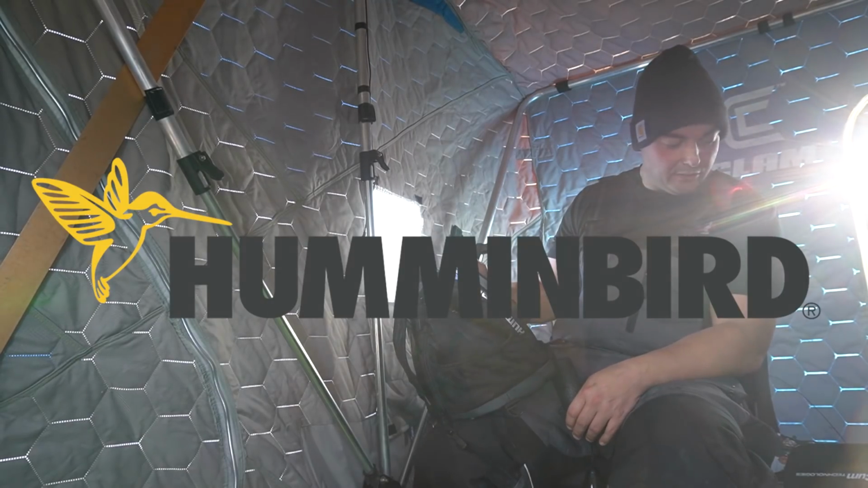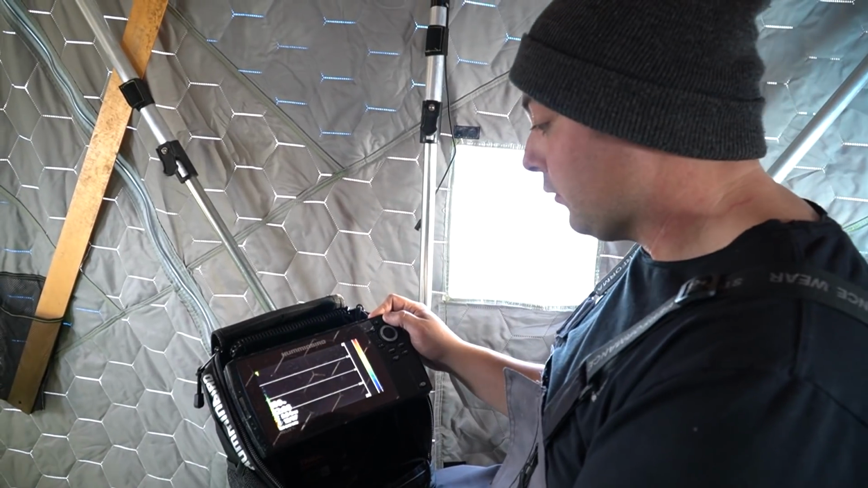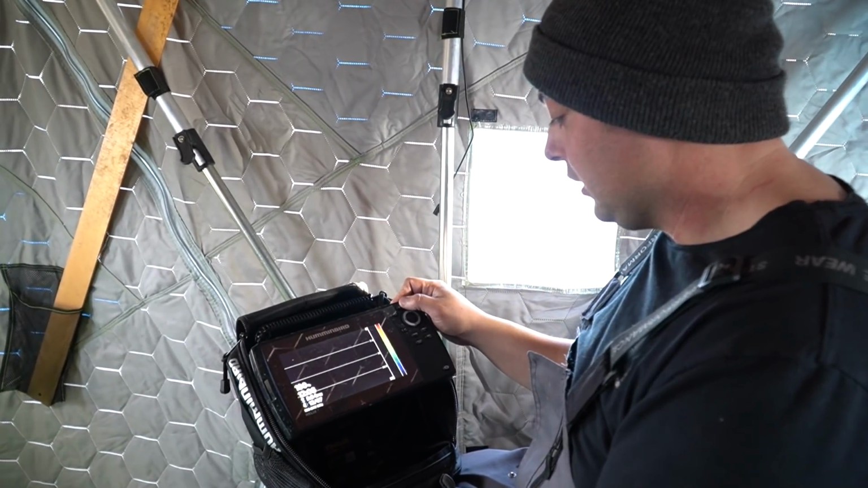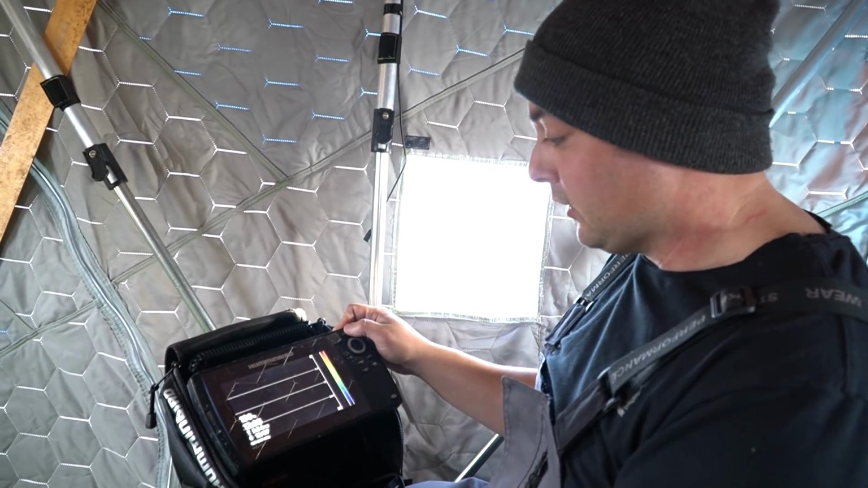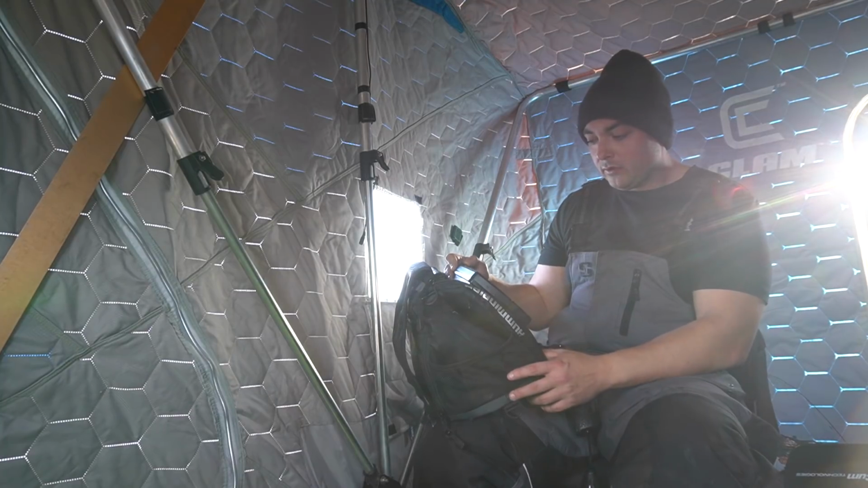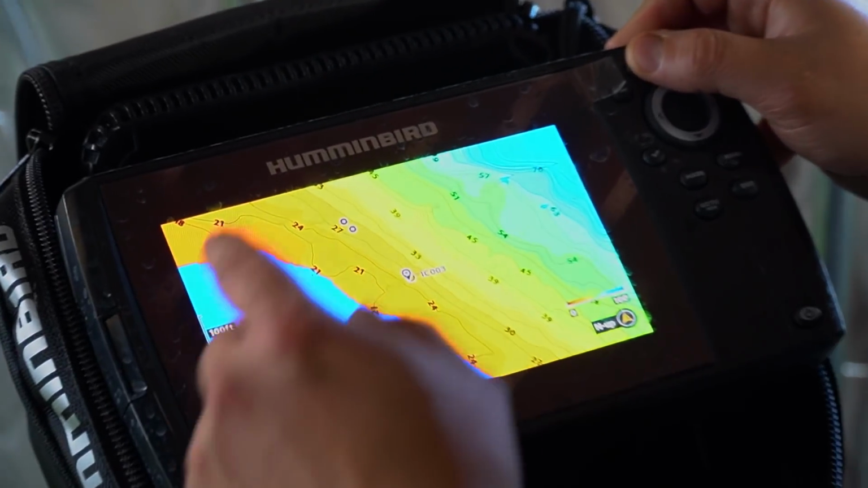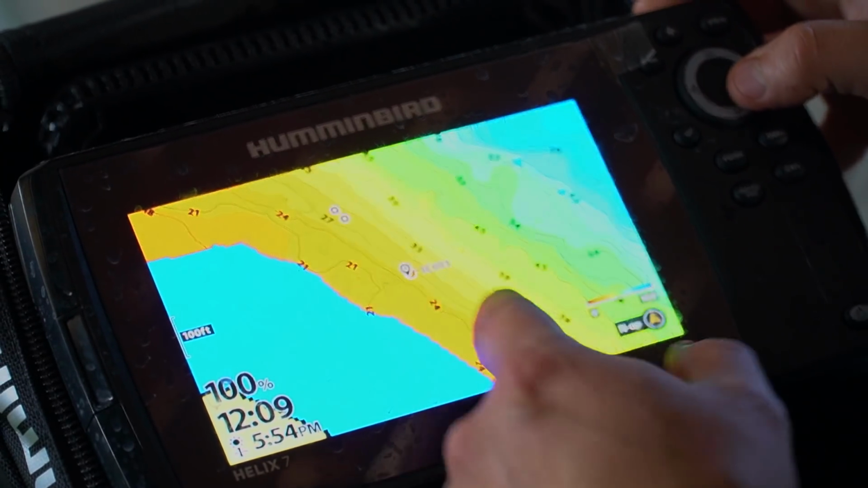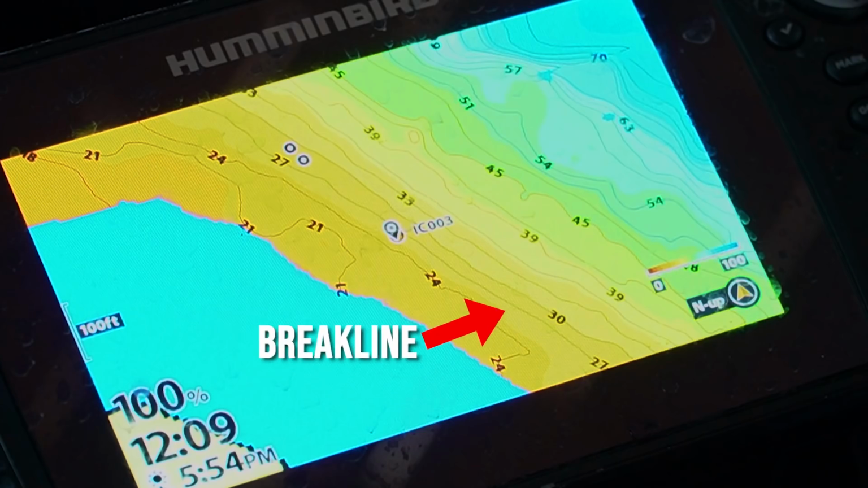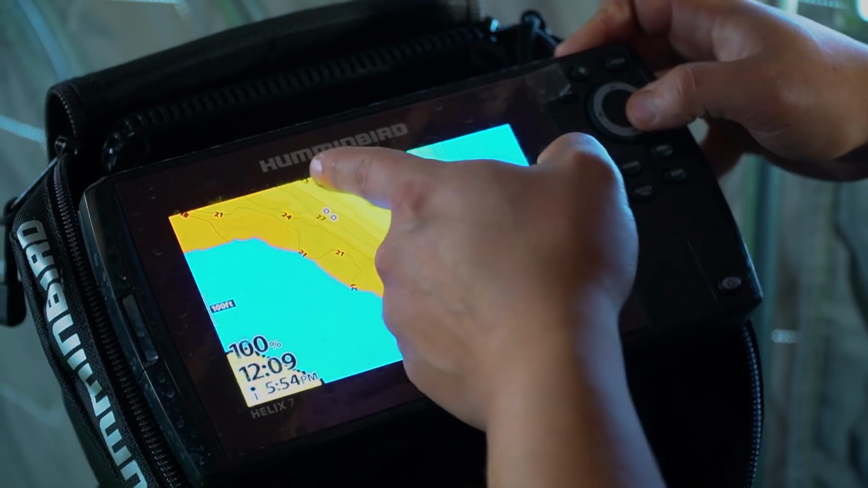So Humminbird has graciously sent us a Helix 7 to use for the winter, Gen 3. I had the Gen 2 before this. This thing's slick. Really like it. So bring up our mapping here. Basically, you can see I have a very wide area mapped. I'm currently trying to fish this break line. There is a transition here from rock to sand and gravel.